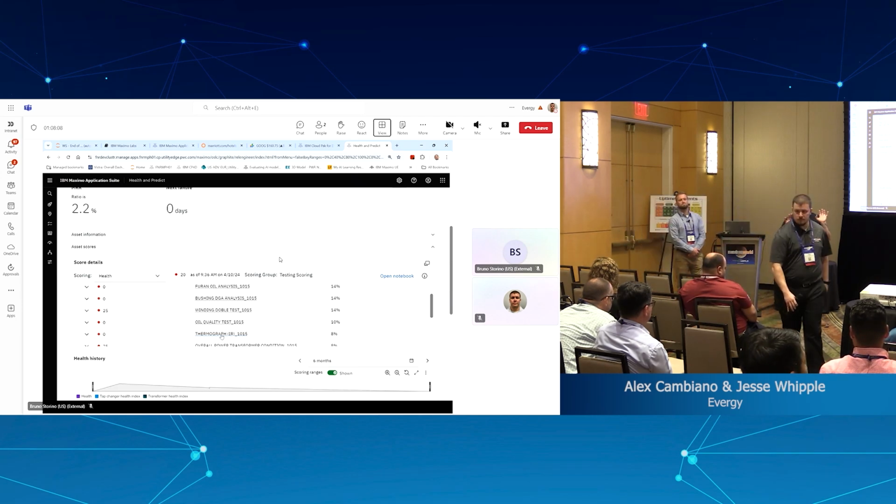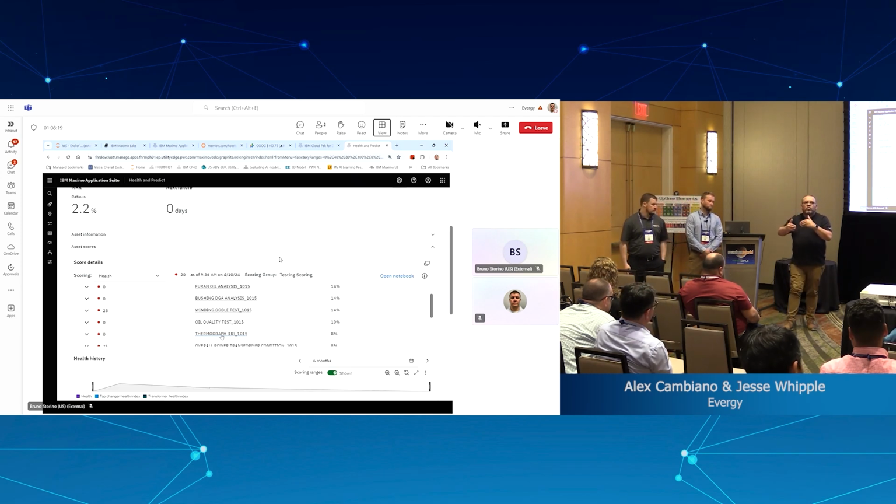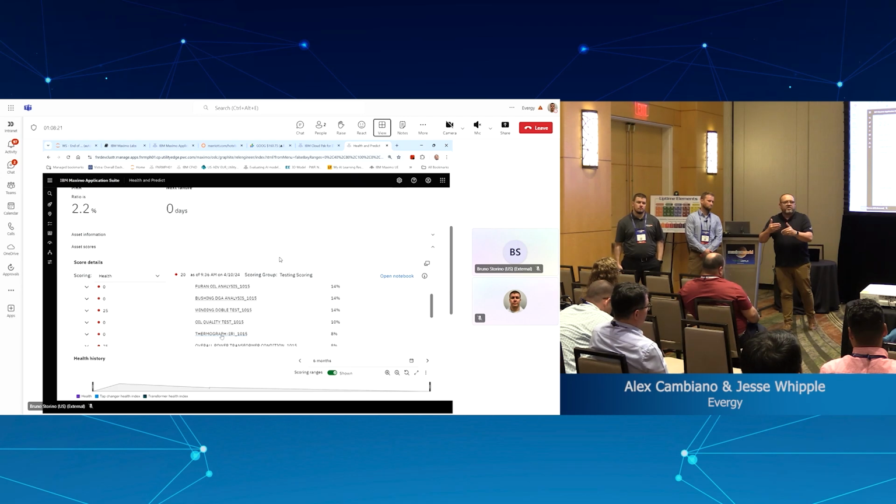In our use case, what we are trying to do is just indicate if there is a warning, and that will raise that asset for your attention, and that will allow you to do or expedite other types of analysis, or even a more complete thermography.